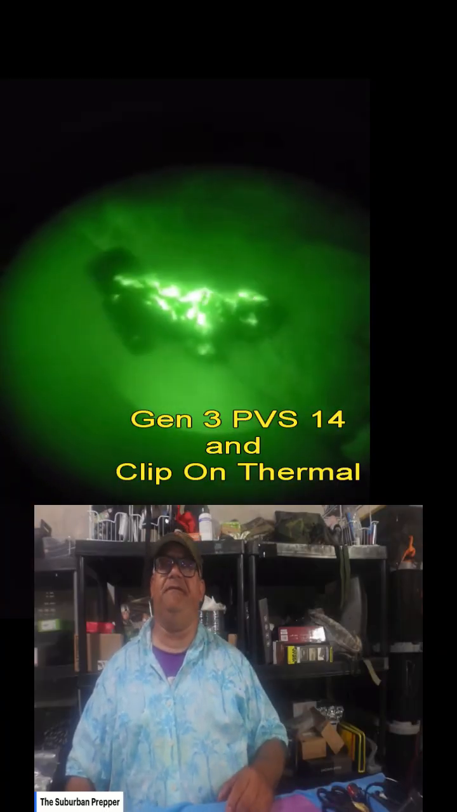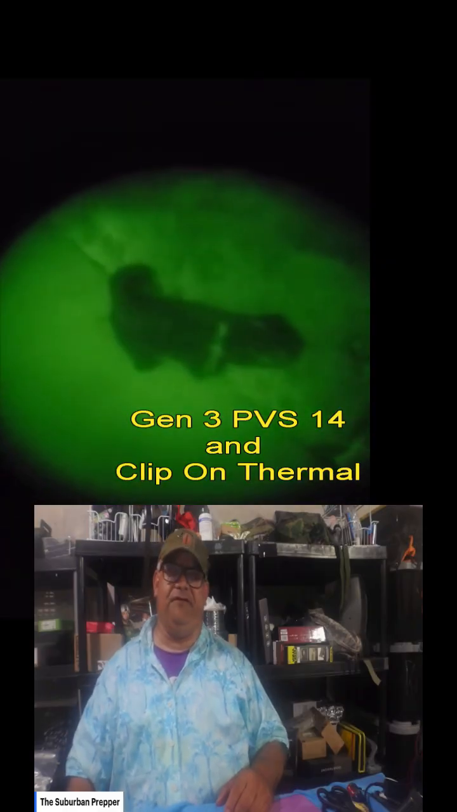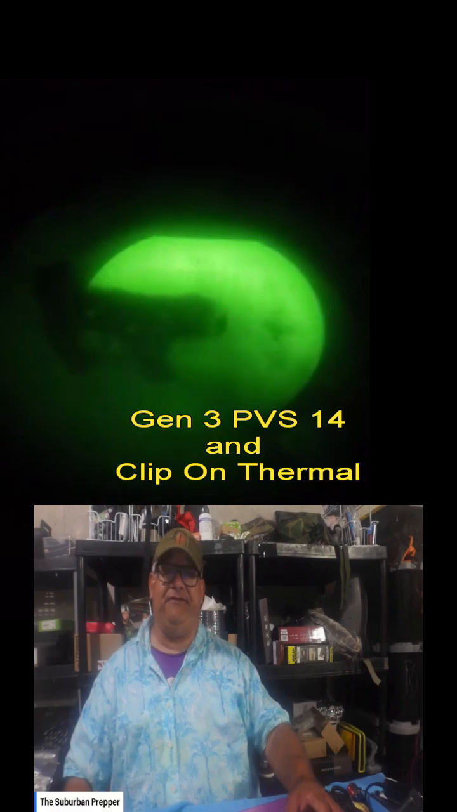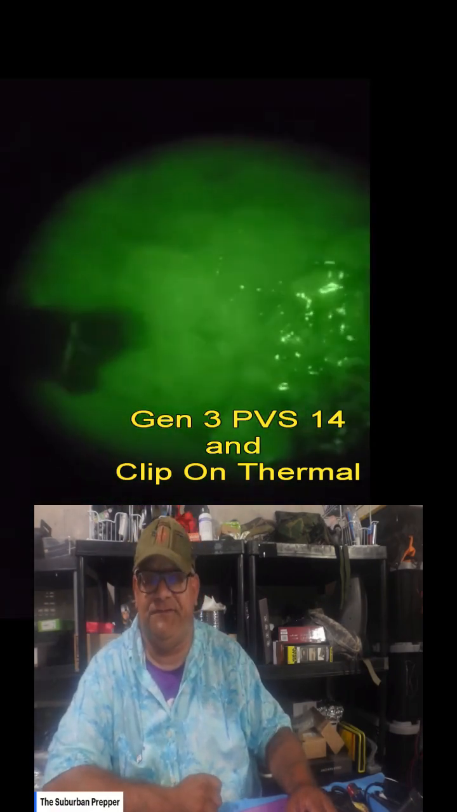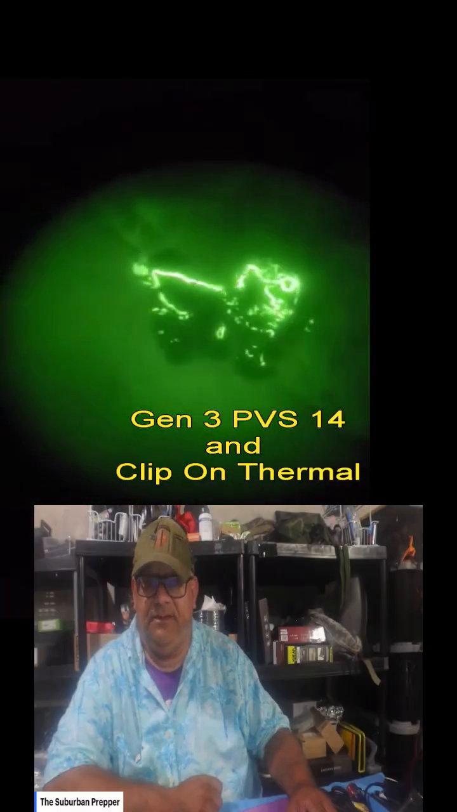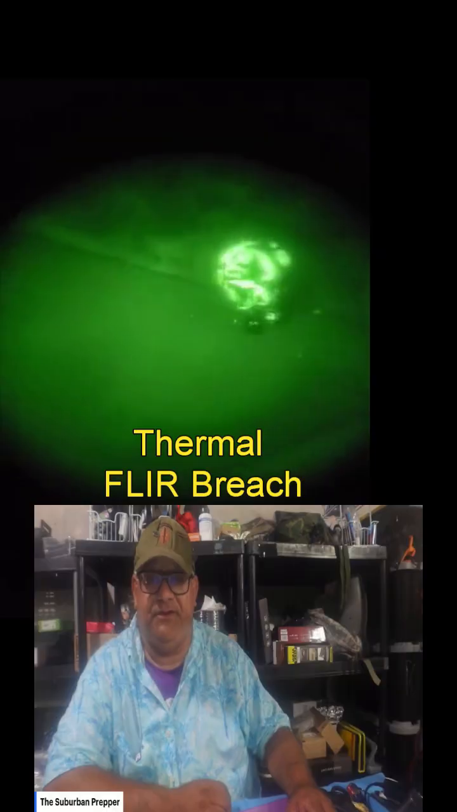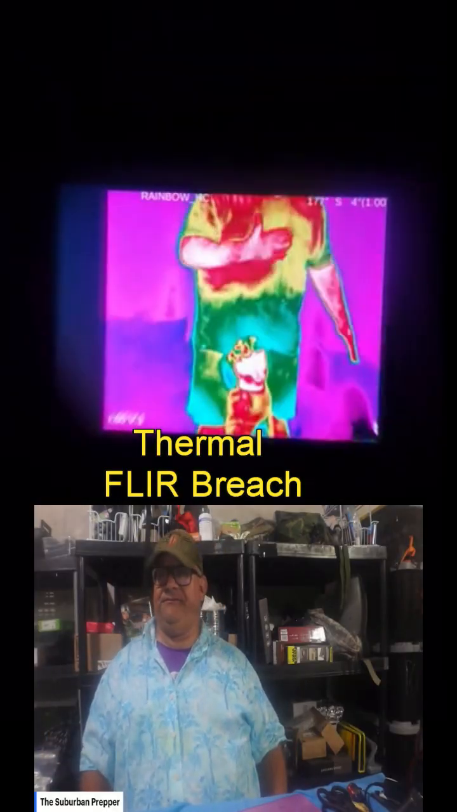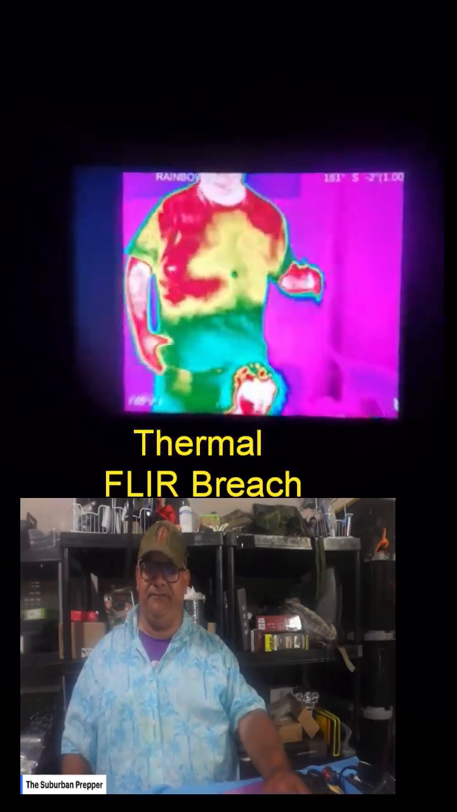Durability is another hallmark of the PVS-14. I know, I've dropped them before. It's meant to withstand harsh conditions. I had one in Afghanistan. It's water resistant, which wasn't a problem over there, and it's designed to operate in extreme temperatures. It's compact by itself, and it's easy to carry for extended periods of time. Compare that with a Gen 1 weapon-mounted Starlight, and it makes a lot of sense what I'm saying.